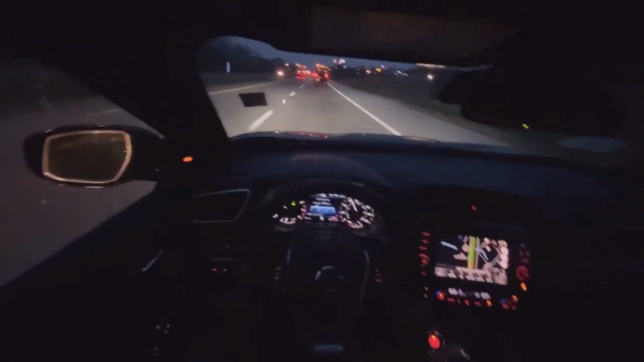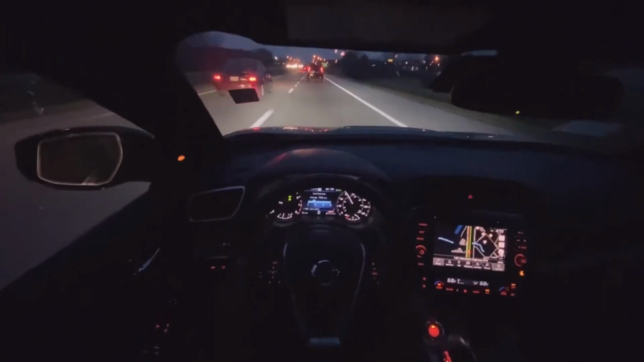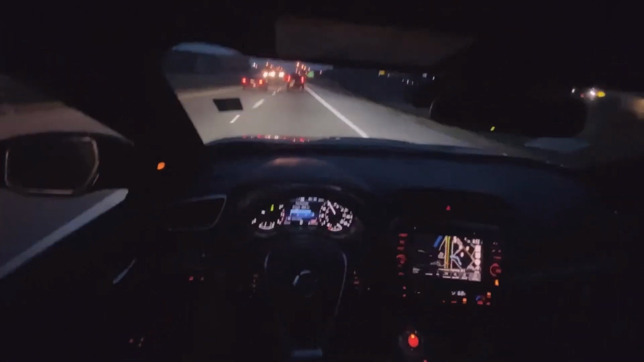And overall, so far, it's just been a great driving experience. I'm comfortable in the seat, very adjustable. It's nice and open in here, especially with the roof back.